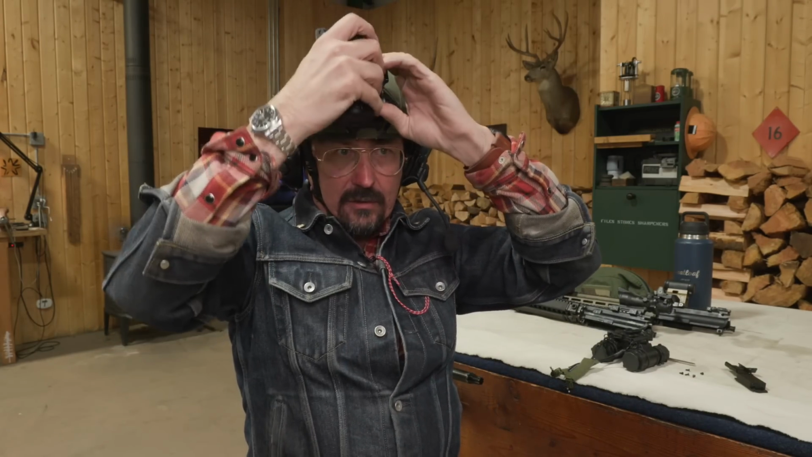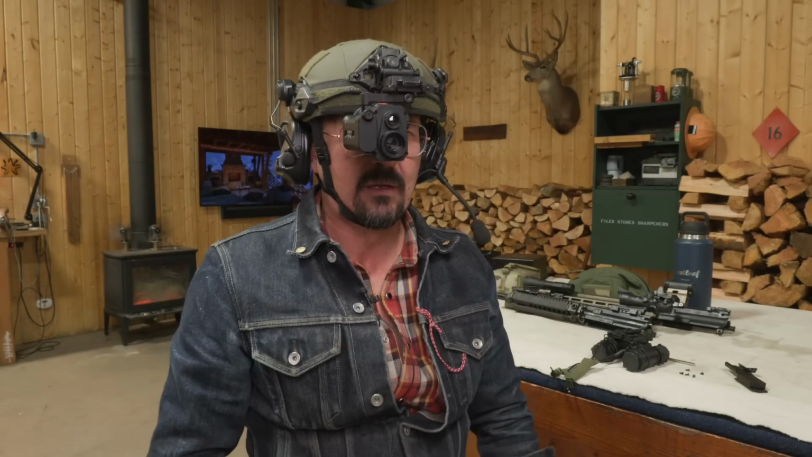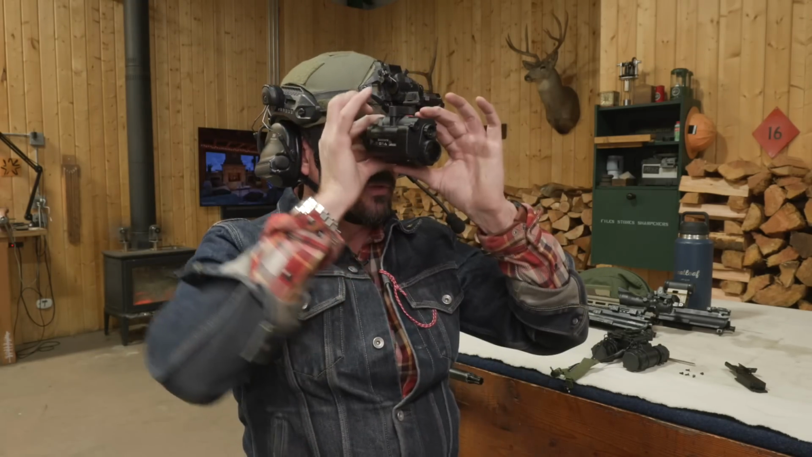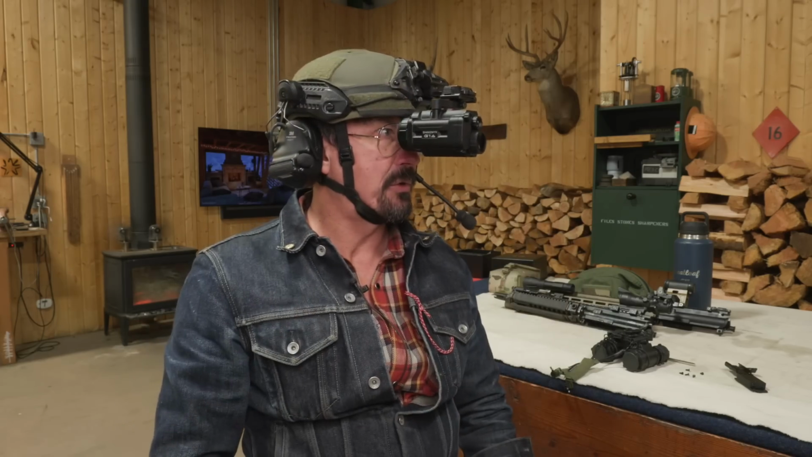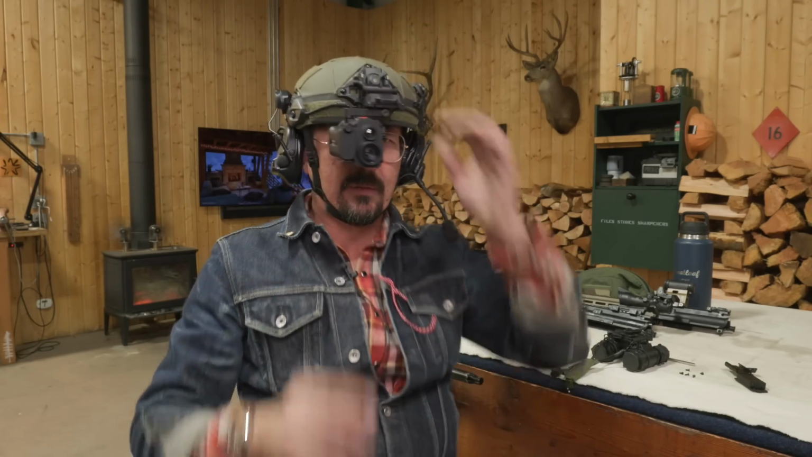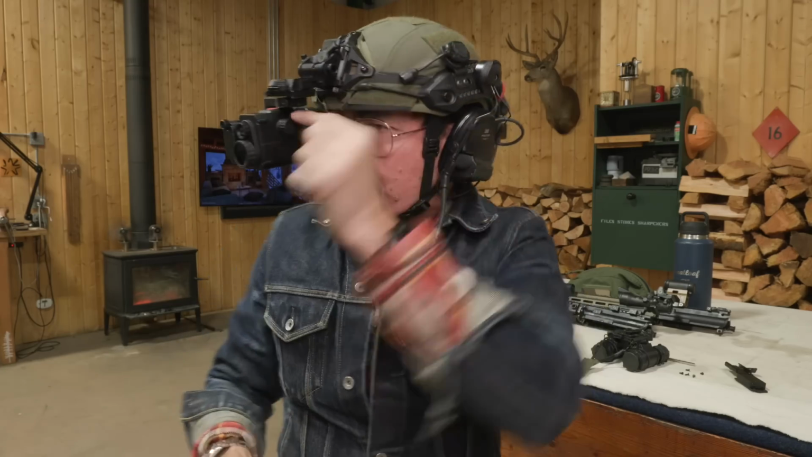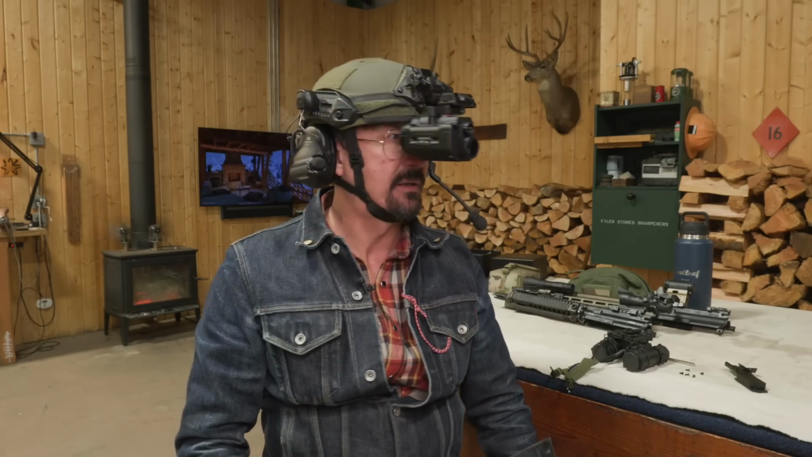Not used to locking that in. Very, very usable. Easy to look through. And goodness, that thermal overlay, that is really, really something. Pleasantly surprised. Here's my zoom on the side. If I want, oh, I had it zoomed in now. That is excellent. That is really, really excellent.